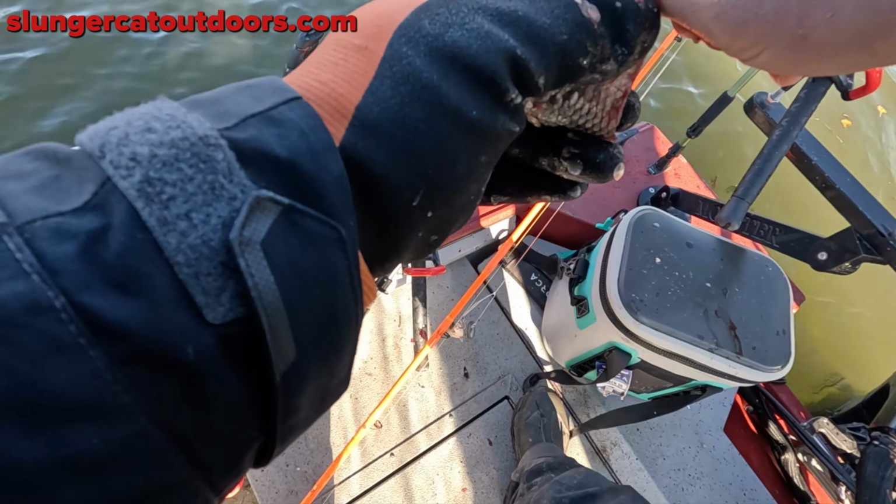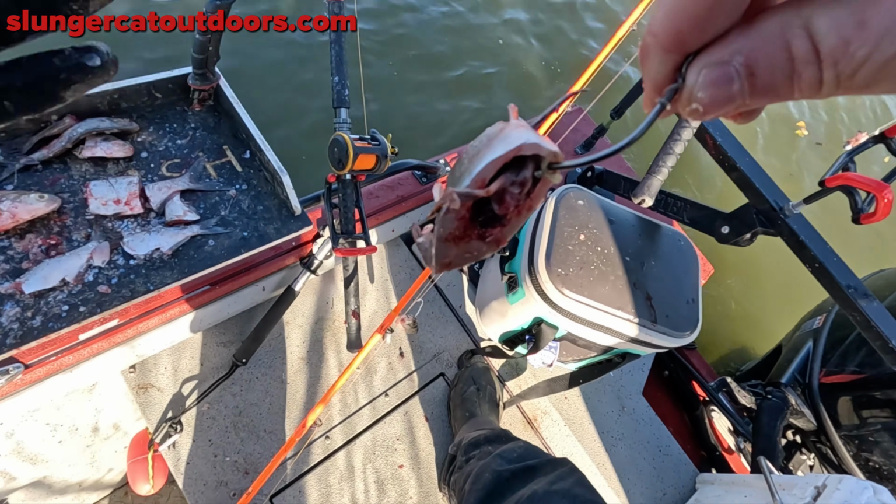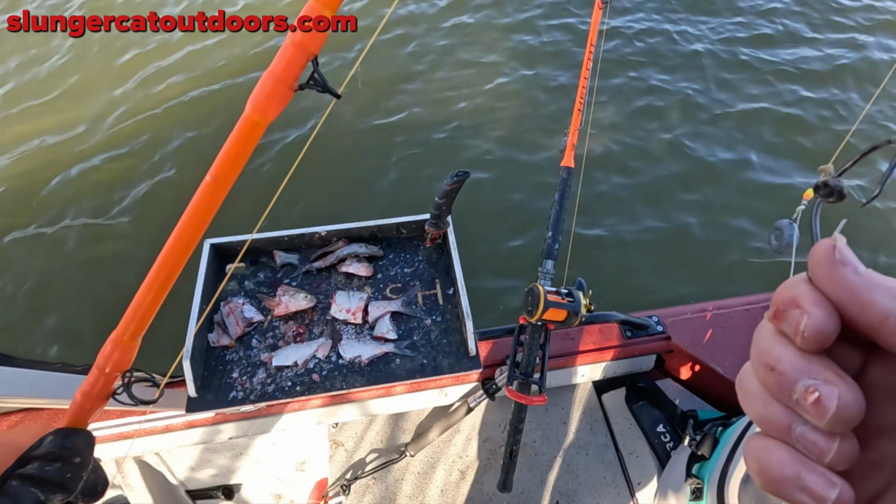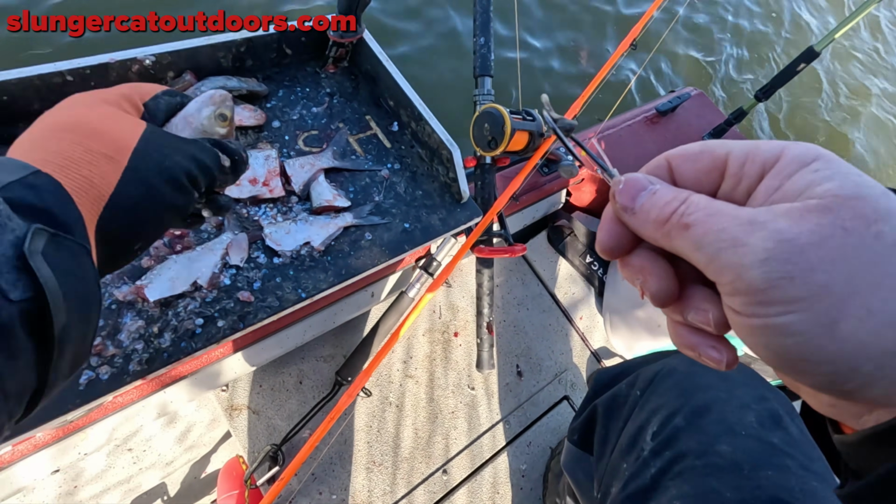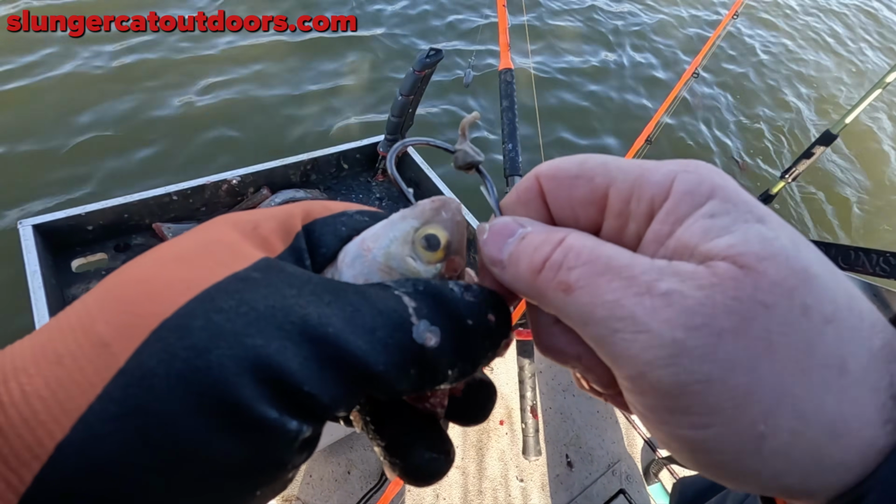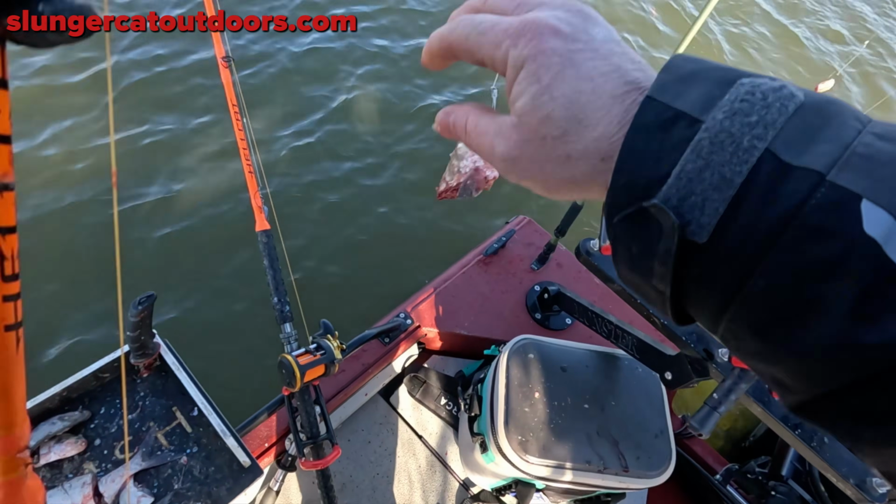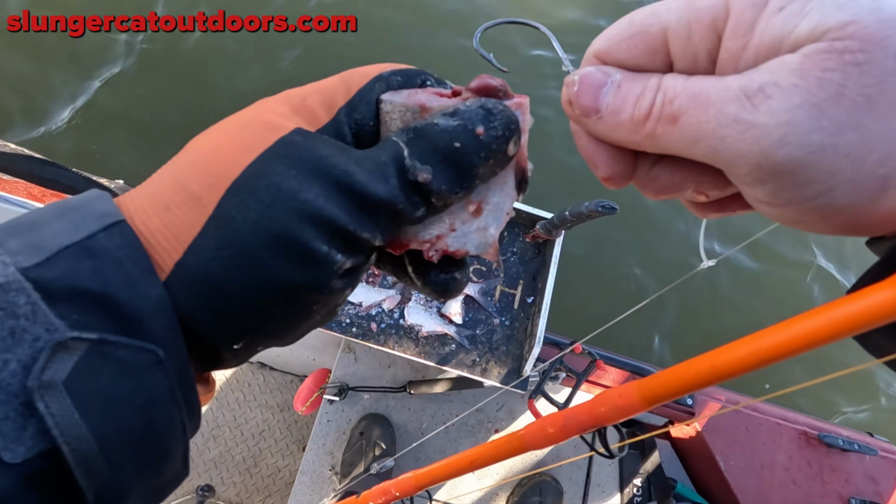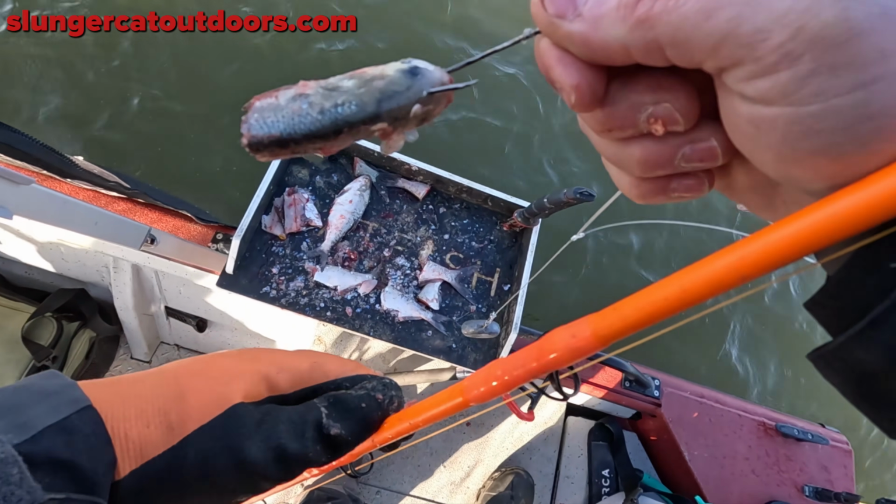I'll hook it right through the guts there, like that. Make sure you get the scales off the tip. On this Carolina rig or slip rig, I'm going to put this big old head, and I'm going to do it the same way, through the bottom jaw, right up to the nose. Got a little 5/0 hook with some gut pocket and a frozen head. Well, you can't leave this stuff out here too long.